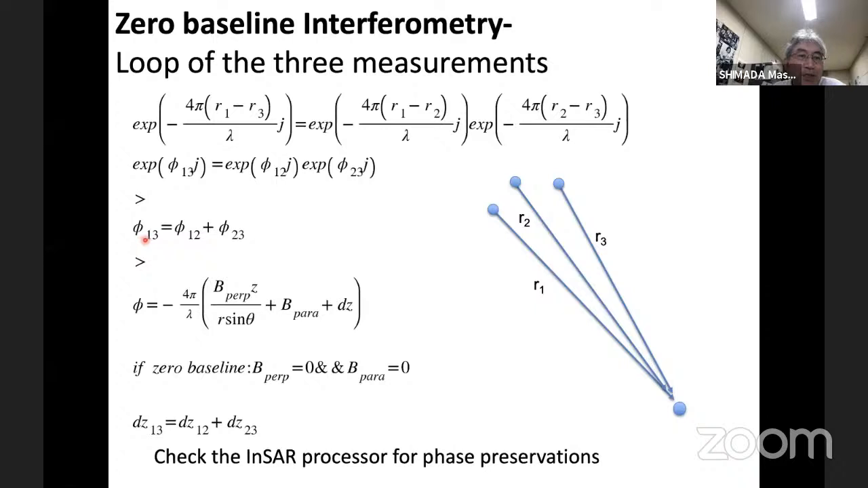So in this case, phi 1,3 is equal to phi 1,2 plus phi 2,3. If we have the zero baseline measurement, in this case, B perpendicular and B parallel are zero. Only the Z is non-zero because the surface is moving. So in this case, DZ13 is DZ12 plus DZ23. This is a fringe information. Under the zero baseline condition, deformation can be expressed by this one.